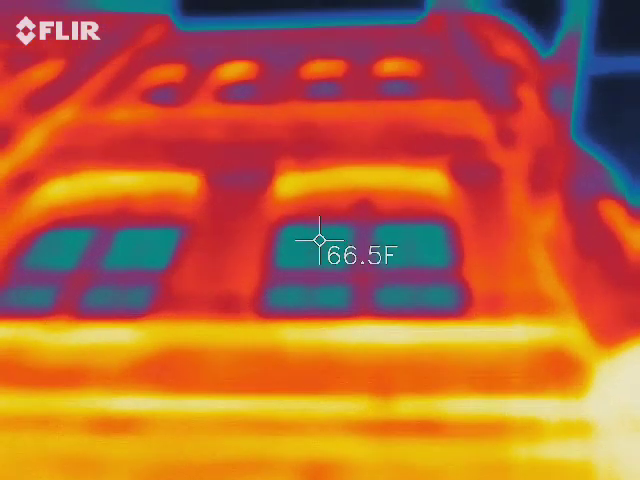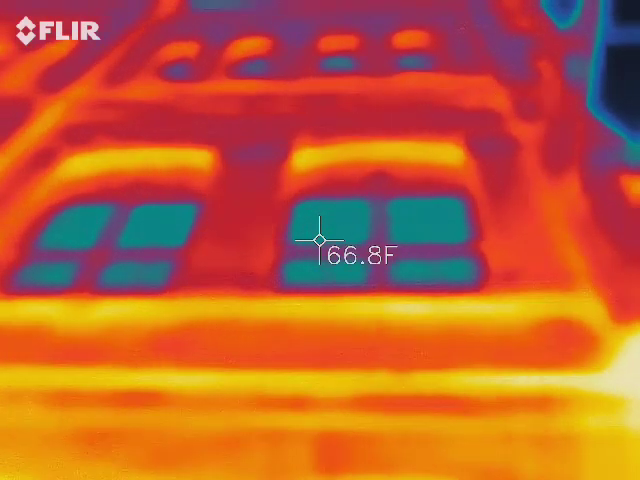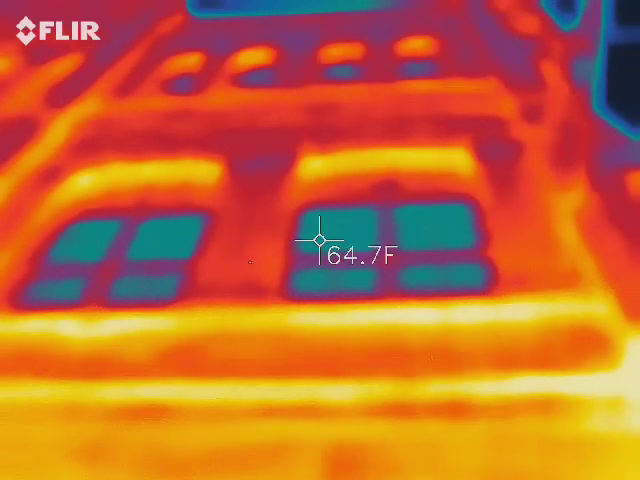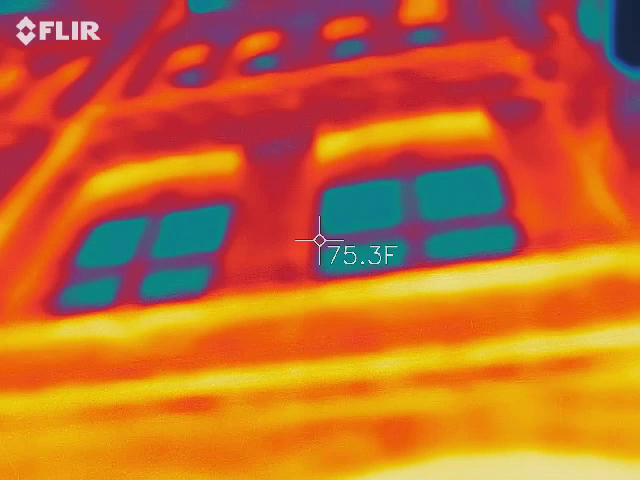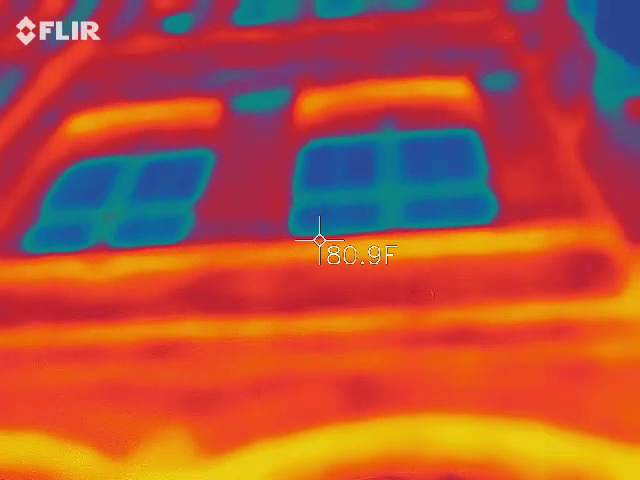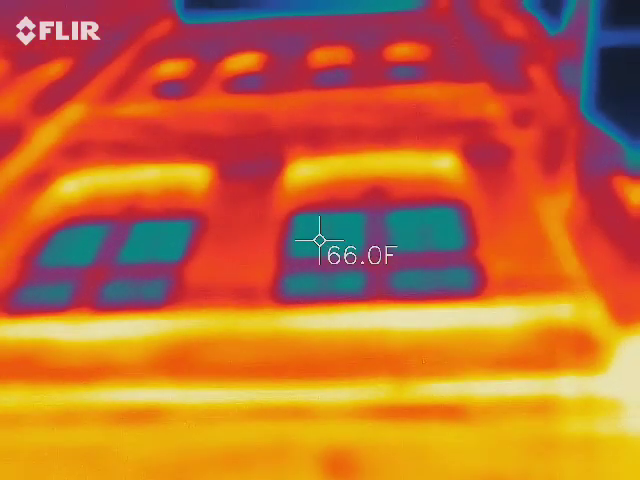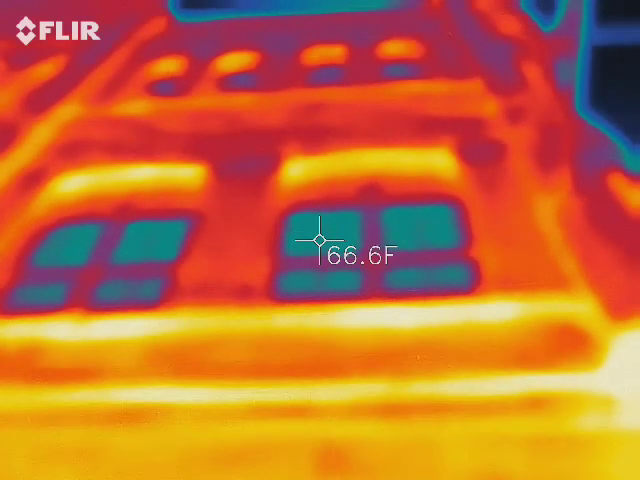Yep, the second, right there. See where I'm at? Yep, you're there. 64. Go to the window. Go up, right here, right in front of me. The first window. The second, right there. 75. 65. Yeah, I'm at 65, 66 right now.